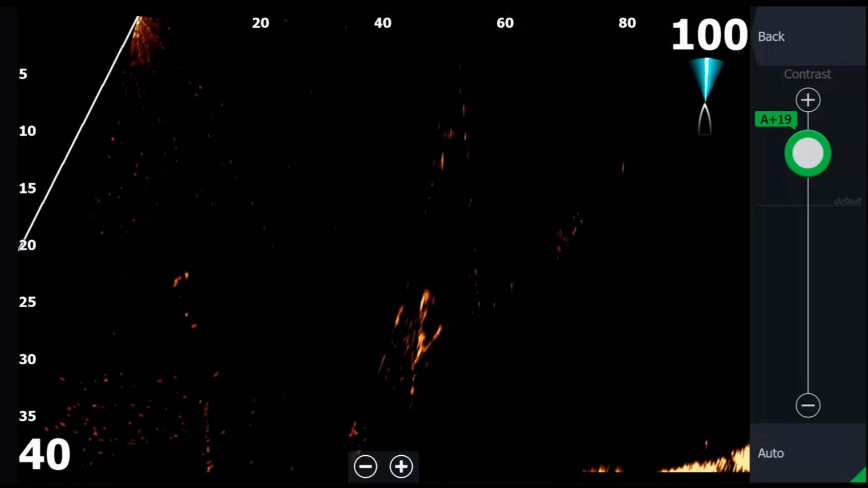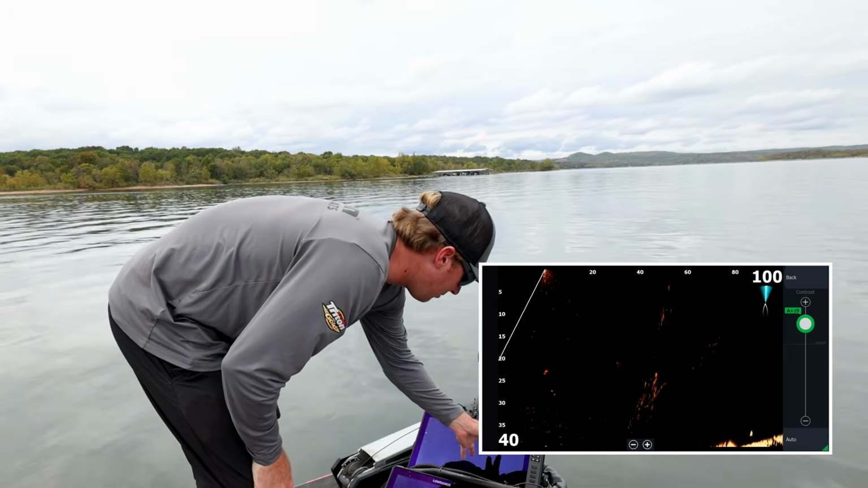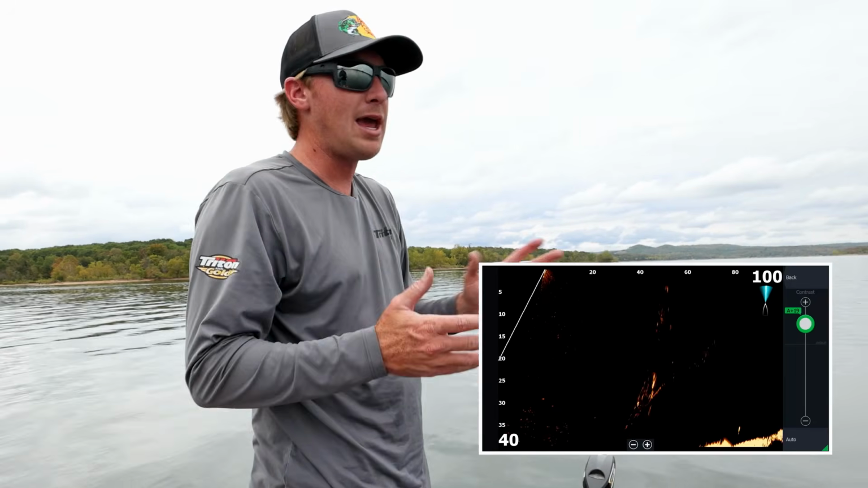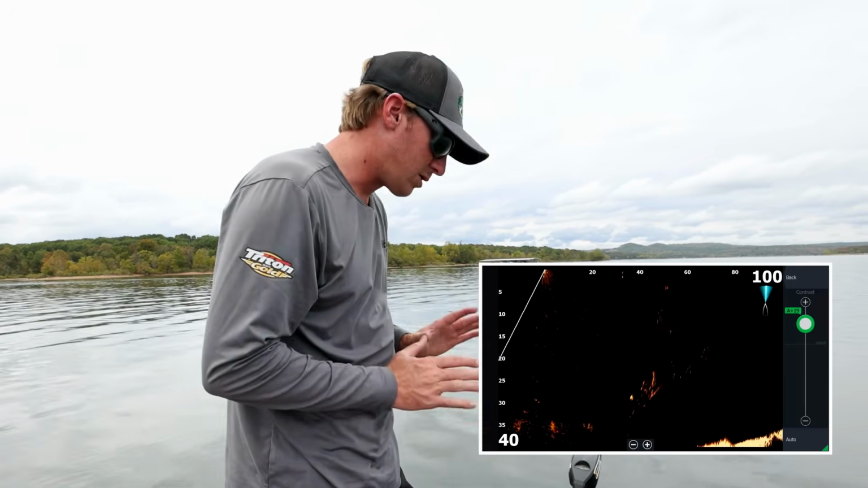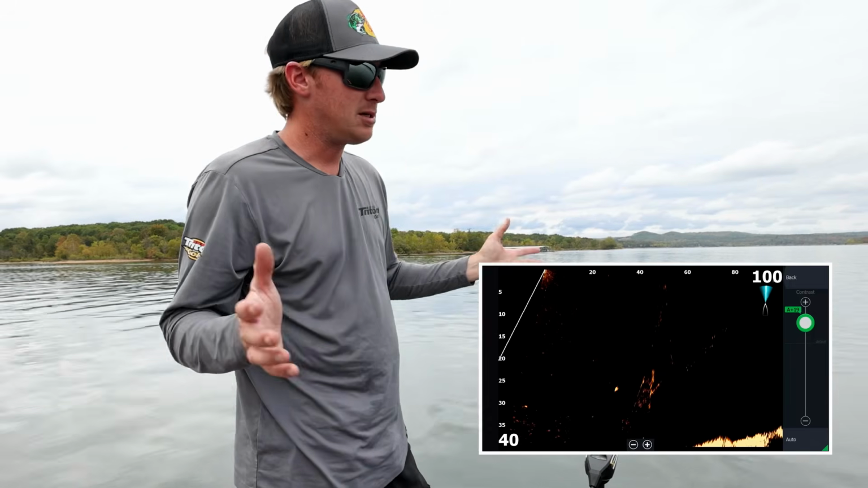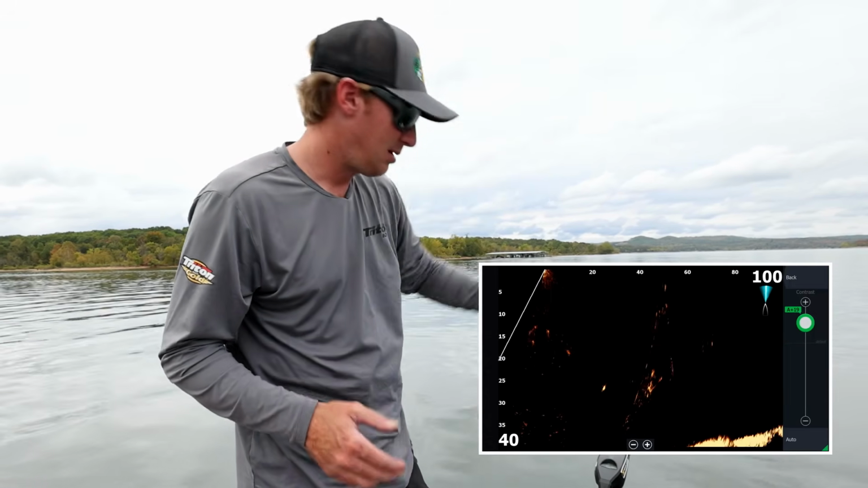So then the next step is understanding how far away I like running out my range. So I always keep it at 100 feet. I'm right here at 100. I always keep mine at 100. That's kind of my benchmark. You can go farther, but 100 works great for me. I can't cast past 100. So that's just what I've always said. I want to be able to see them before I can make a cast.